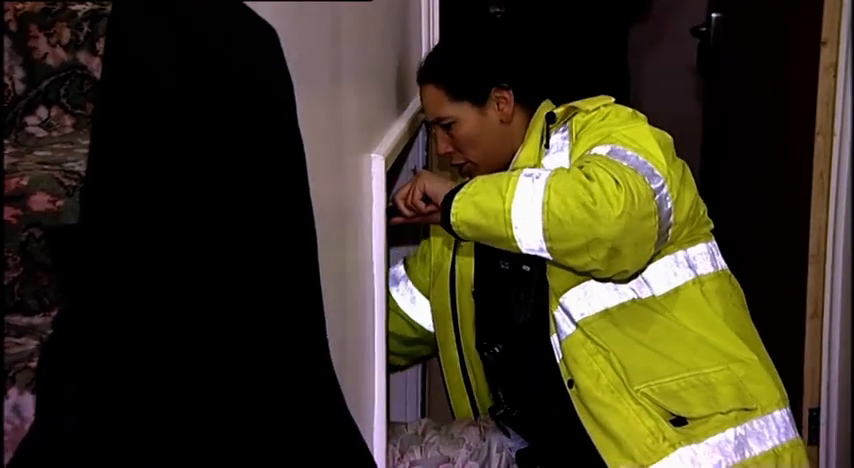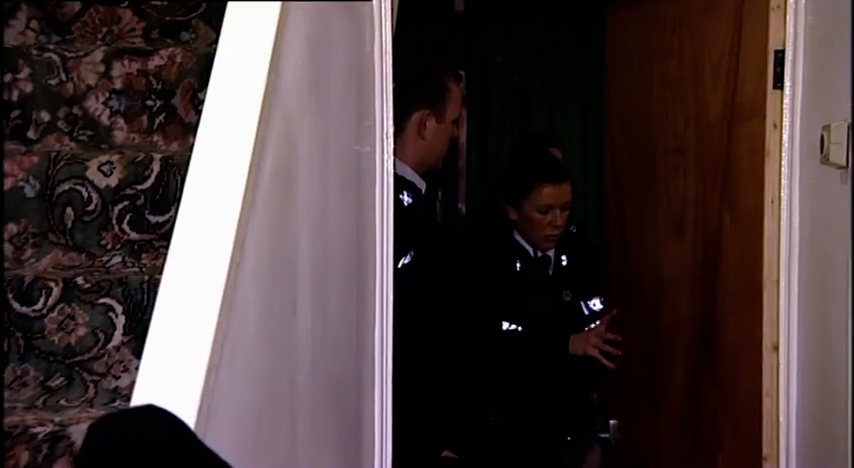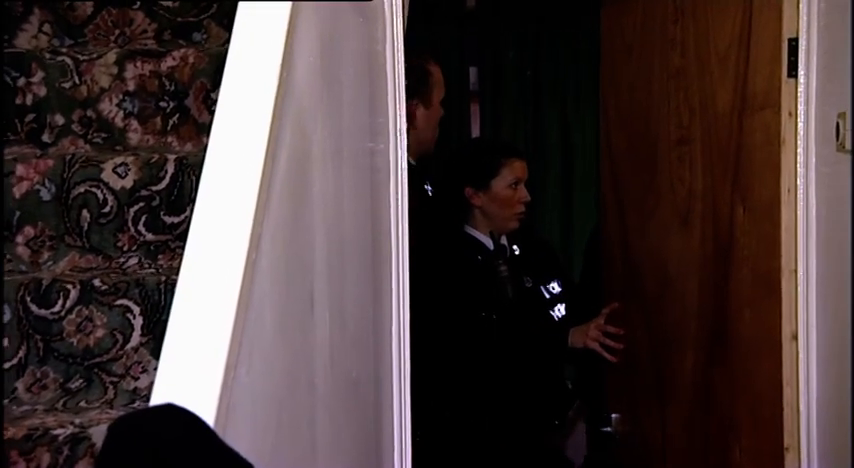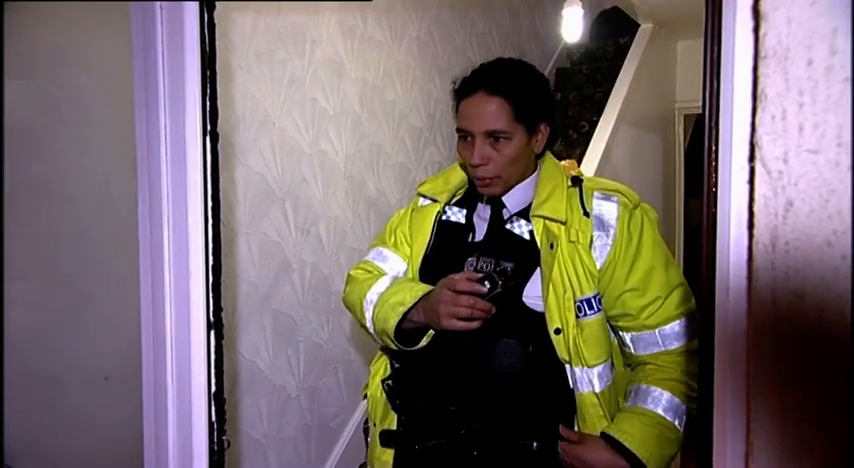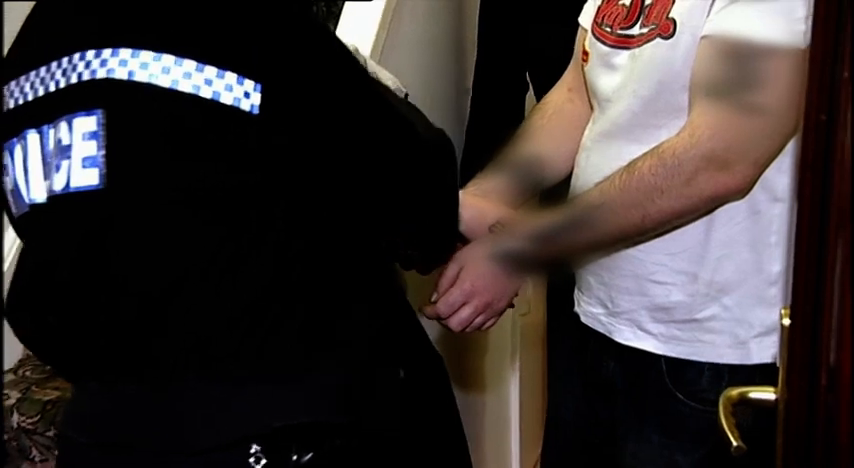The flat needs to be searched for evidence, such as the clothes the suspect was said to be wearing. 9:30, we've just found a brown leather jacket underneath, so we're sort of seizing it for evidence. Despite his protests that he was fast asleep, the man won't be released.